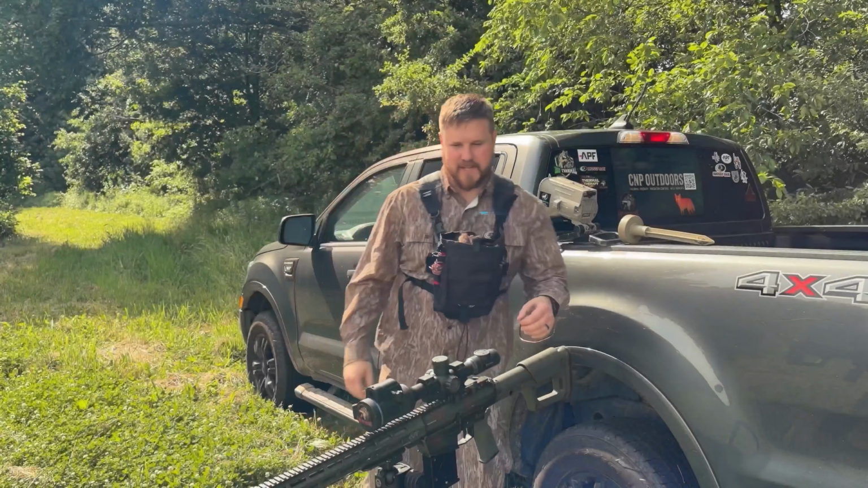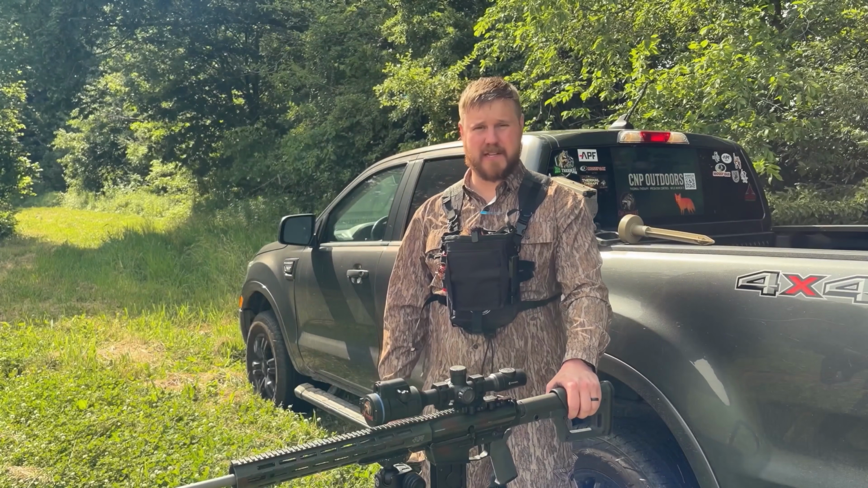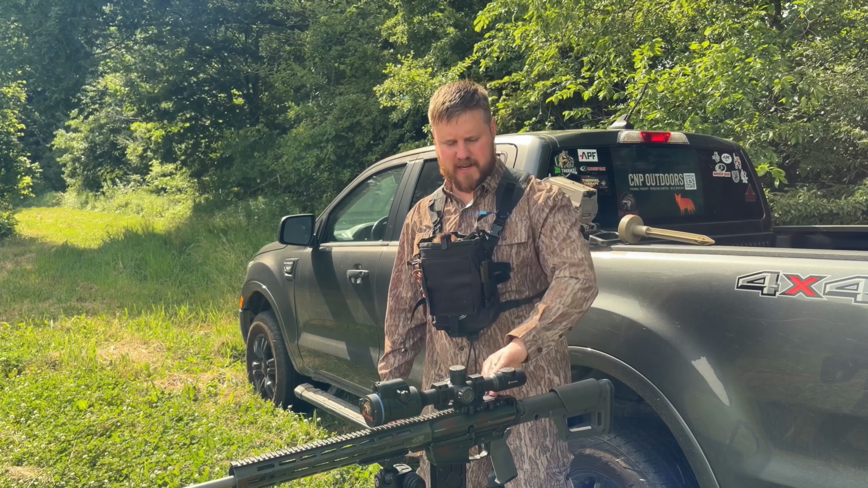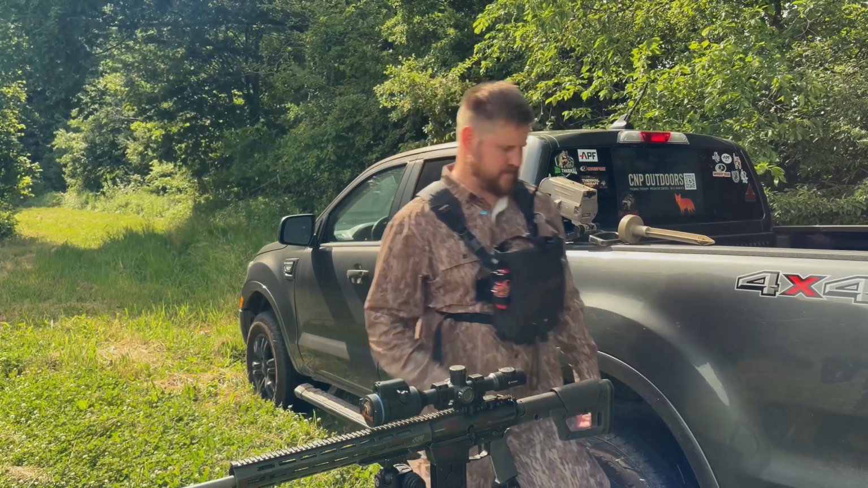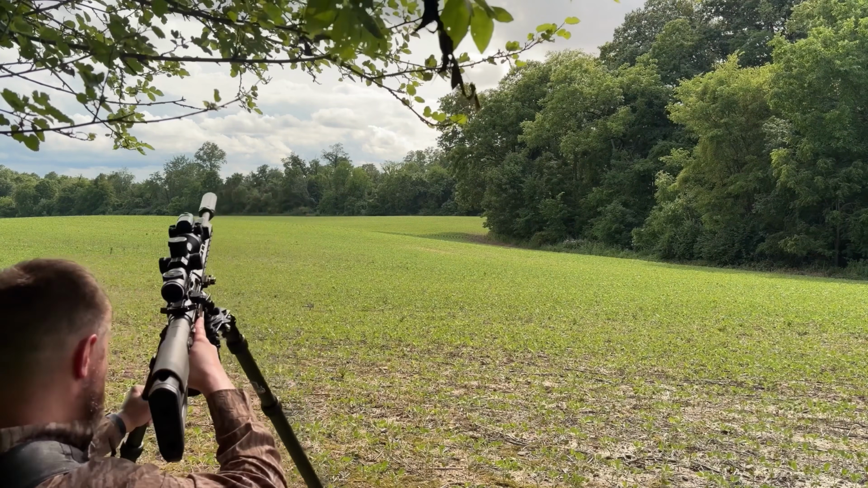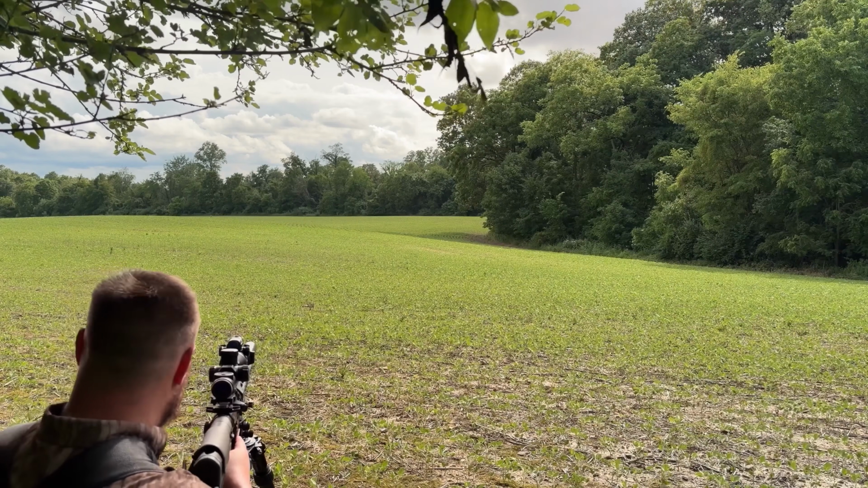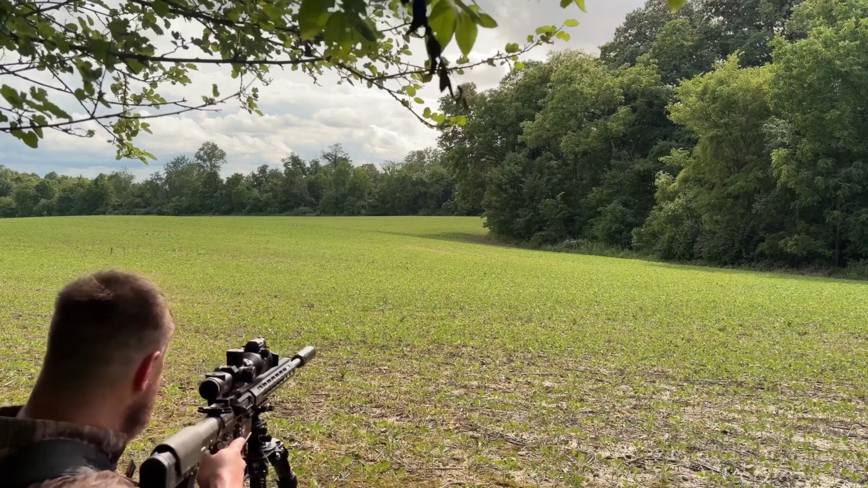You really got to play the wind when you coyote hunt, so I'm not too worried about having some bug spray scent on me. If they can smell that bug spray, they can smell me. So having that on, I'm not too worried about. I got to play the wind for them anyway, so let's see if we can make it happen here. Decoy's out there about 90, and my furthest shot that I would take would be about 550, but I doubt I'm going to have to take that kind of a poke.